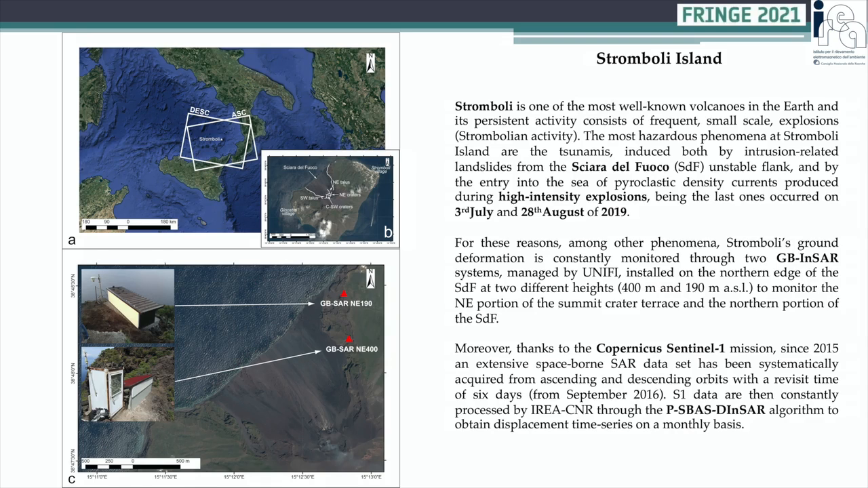Moreover, since 2015 an extensive Sentinel-1 dataset has been acquired from ascending and descending orbits with a revisit time of 6 days. Sentinel-1 data are systematically processed by IREA through the PS-BA-InSAR algorithm to obtain displacement time series. In the following we jointly exploit both space-borne and ground-based InSAR data to better figure out the displacement behavior at Stromboli.